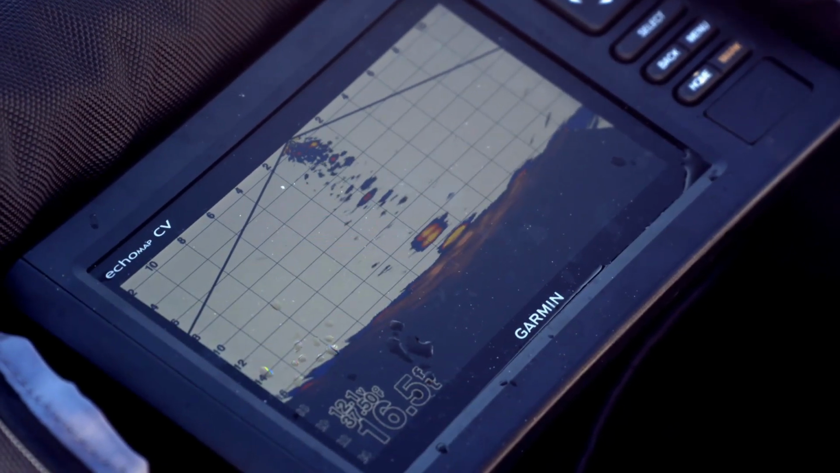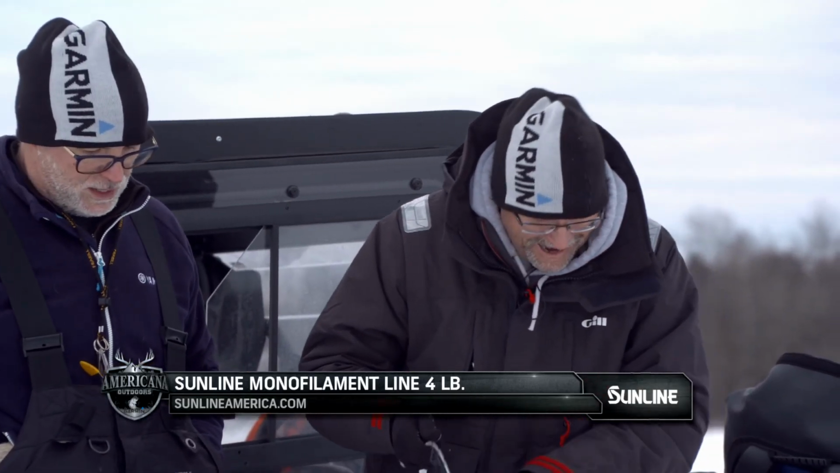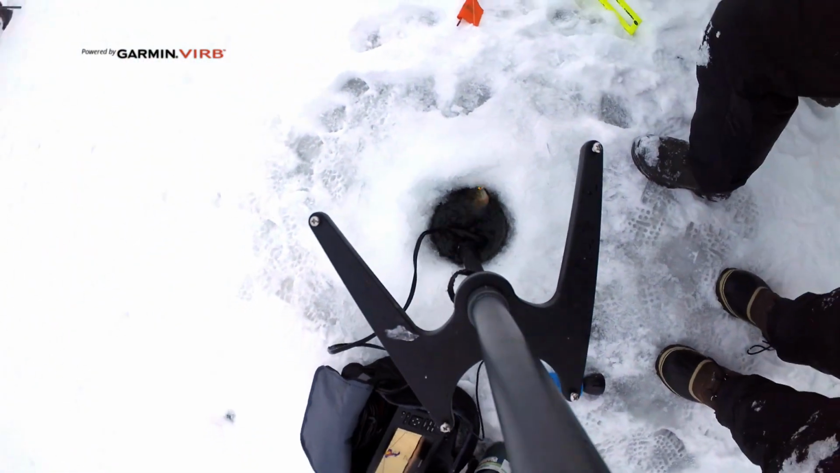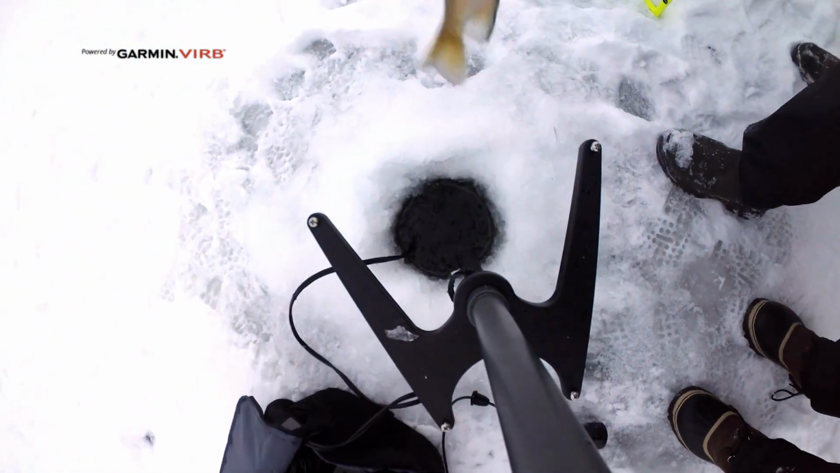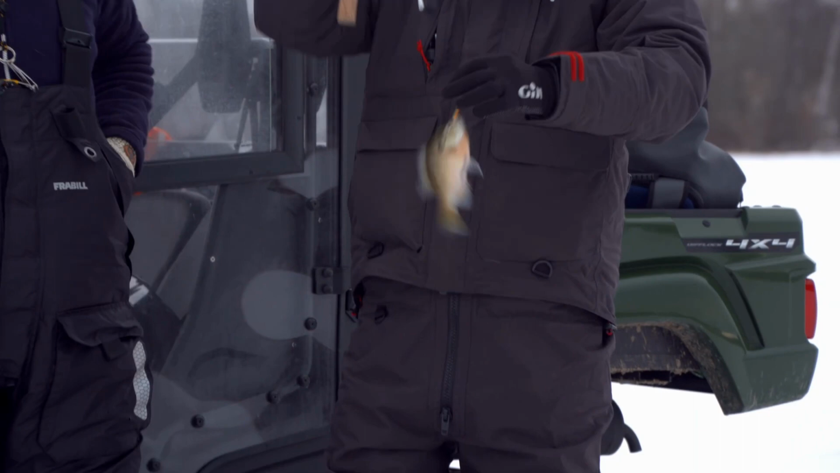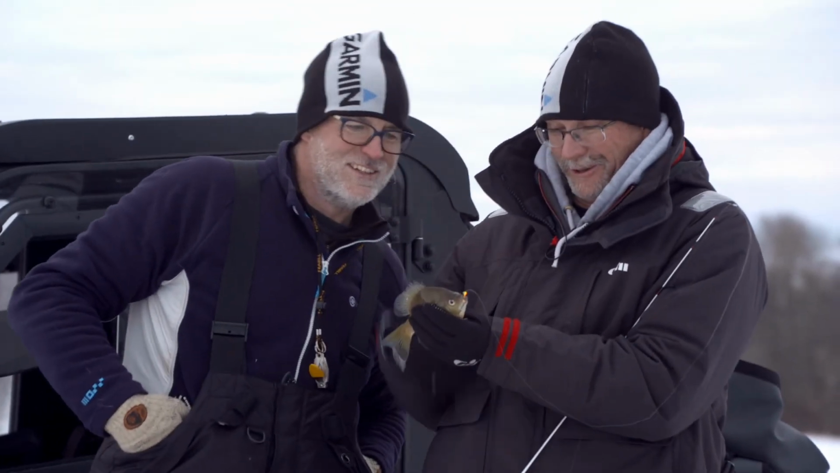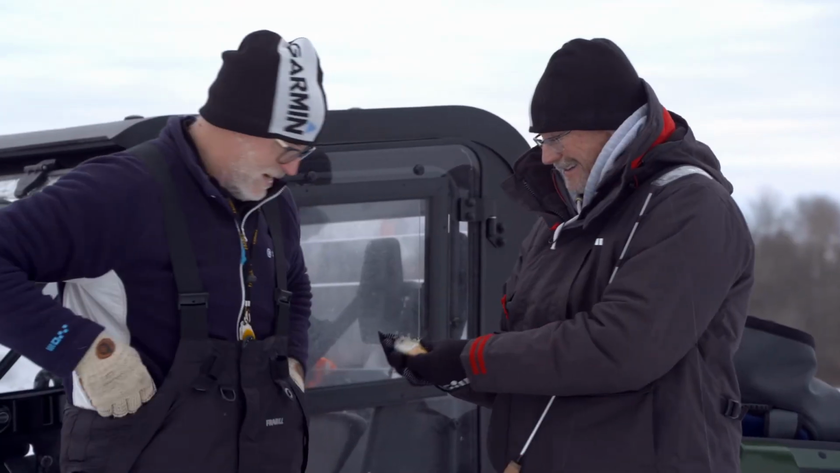Now, see how it's all become one? Yeah. Now just sort of slowly lift. There you go. There you go. Oh, there you go. First one. Pull this out. Sunfish. First one through the eyes. How cool is that? Good sized fish too. That's so cool. Look at that. That's so cool. Decent size.